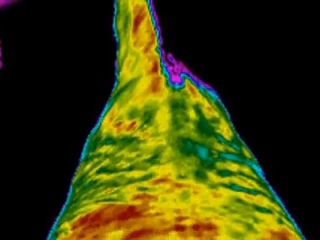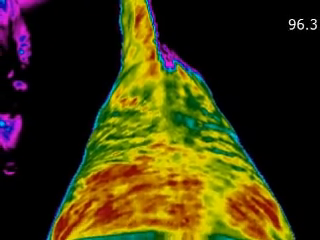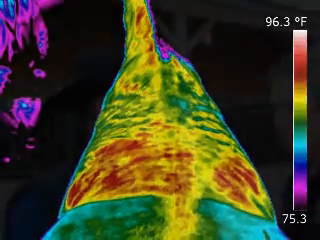The right side was much hotter than the left side, which meant that he was trying to compensate on that left side and protect his left front leg. So as a diagnostic tool, even for a layperson like me, you could see immediately where he had sore spots and where his body was trying to compensate.